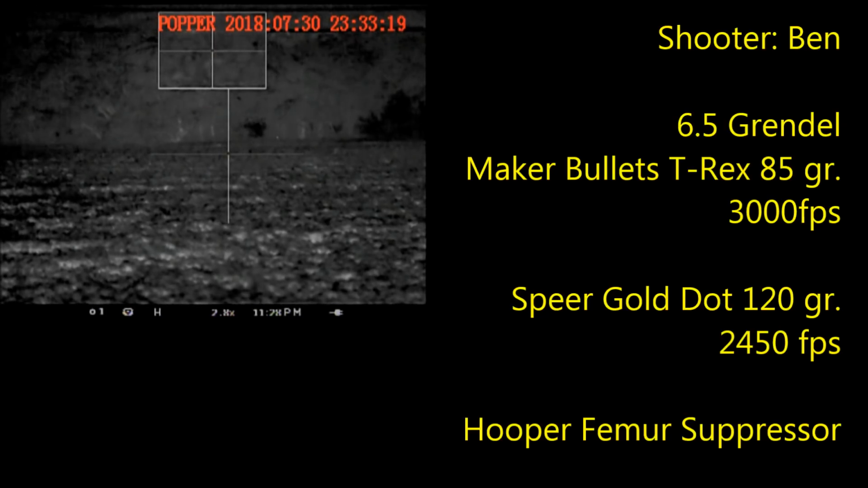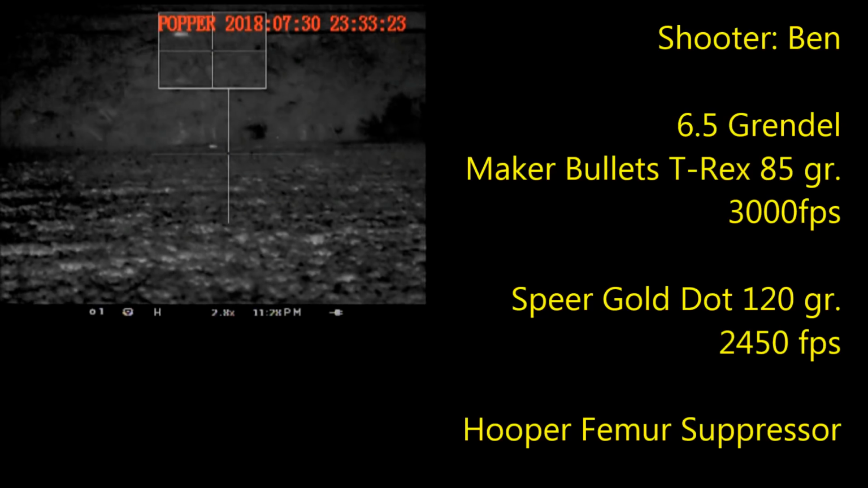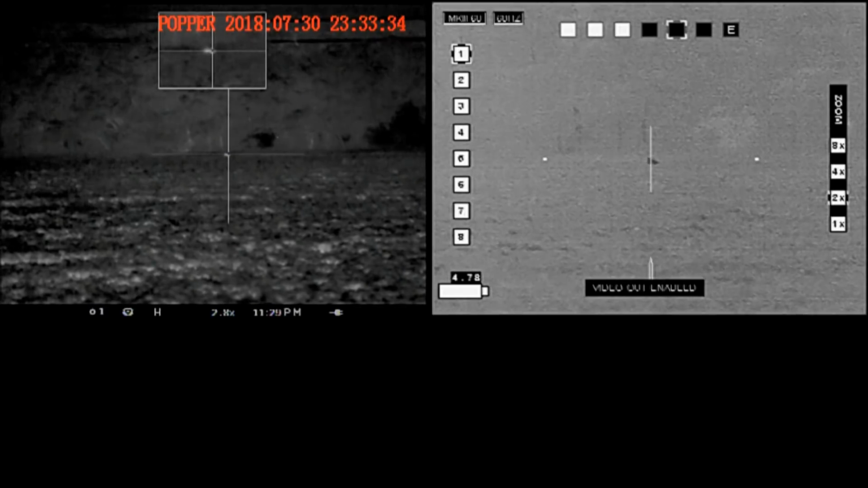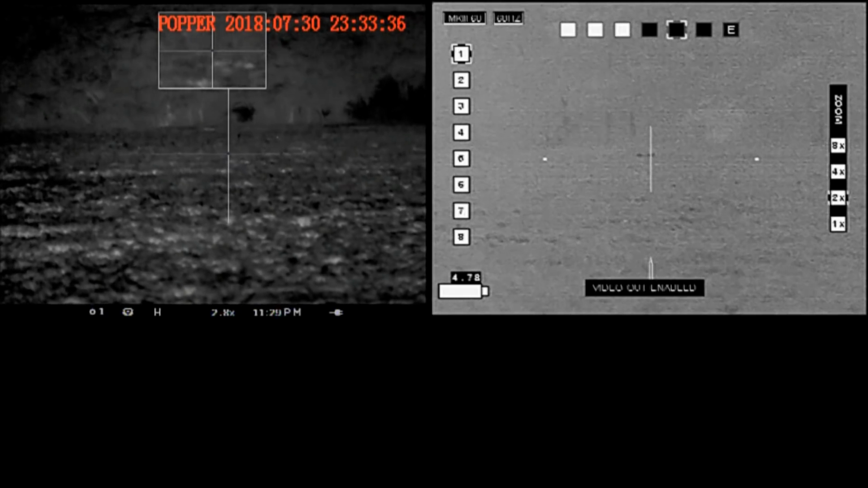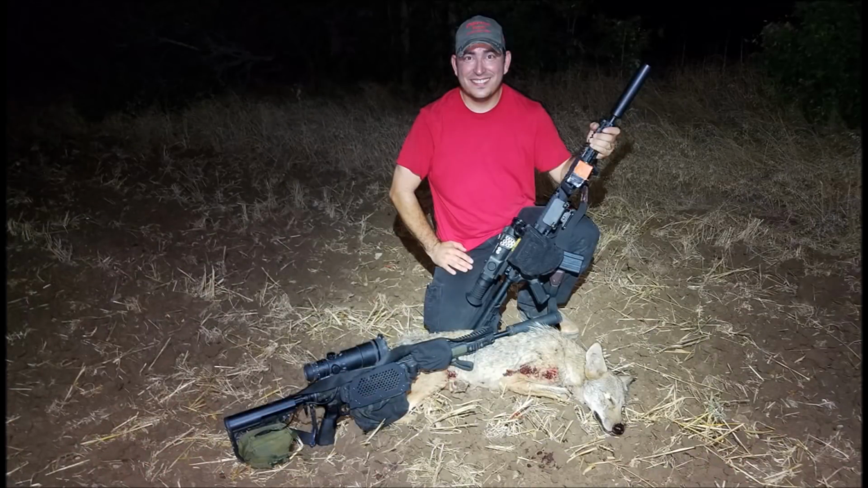That was the first shot he fired. The second shot that he's going to fire is going to be with the Speer Gold Dot, which is going to be the finishing shot that you see coming up. I'm going to put another one in. Nice. And the coyote is down for good. And our quarry for the night turned out to be a young female coyote.